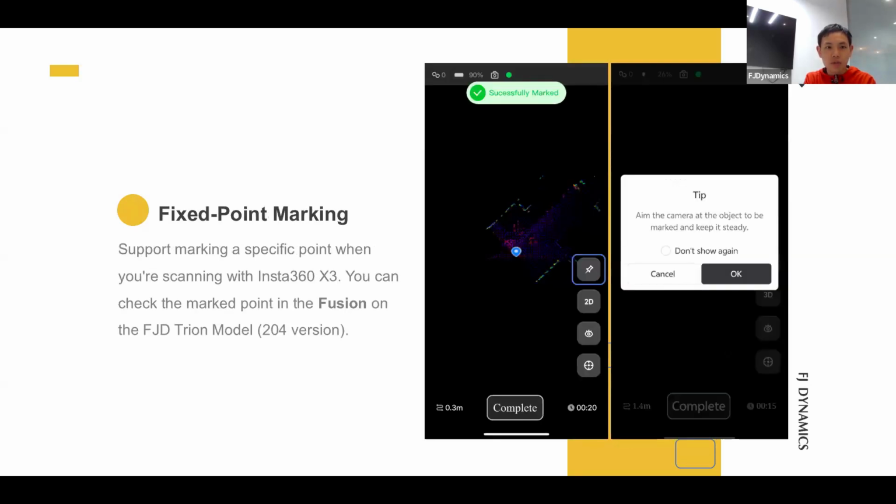The third one is fixed point marking. Now, when you are doing your scanning, you can mark a specific point when you are working with the Insta-X3 camera. You can check the marked point in the fusion function in the FJD Trion model, which will support it in version 204. We do not support it yet because now we have version 203. This is still testing, but this is really useful when you want to mark a point and export its data for the real-time view with colorizations.